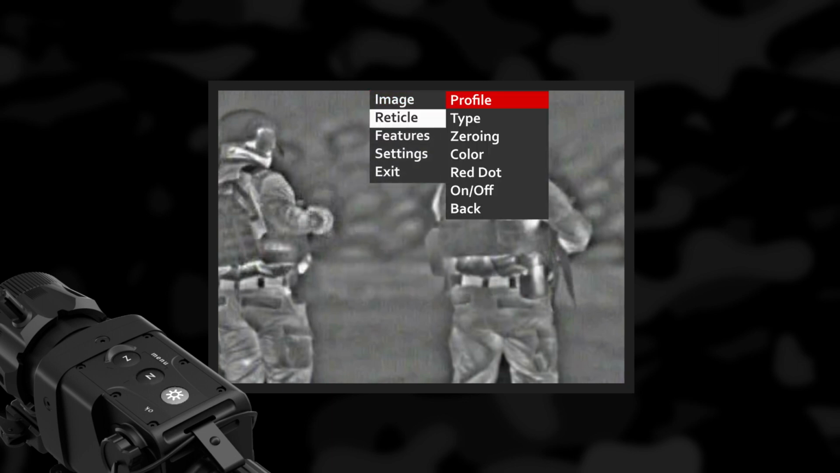Selecting the reticle brings up a submenu for adjusting the reticle. On the first row of the submenu is displayed the label of the current reticle profile, for example, Profile 1. Select it with the Brightness button. Use Z and N buttons to choose one of the previously saved profiles and confirm it by pressing the Brightness button again. This function allows you to boresight the device with different weapons or at different distances. It is possible to change the name of the labels using the GUI.